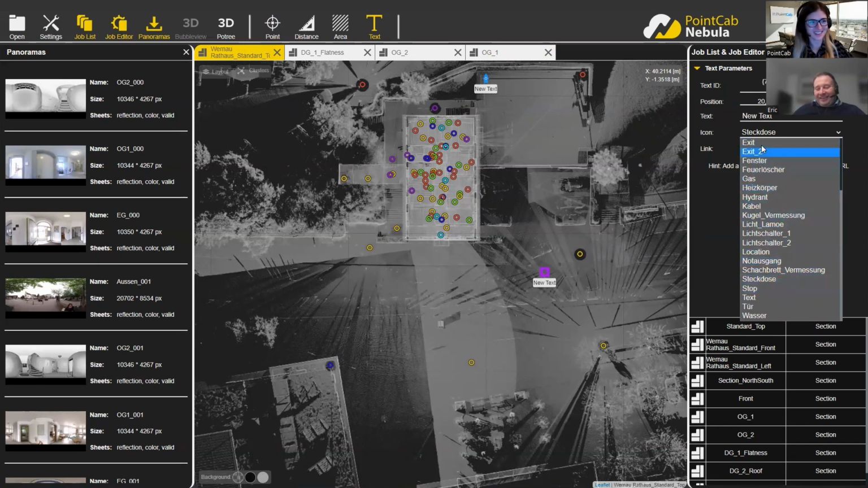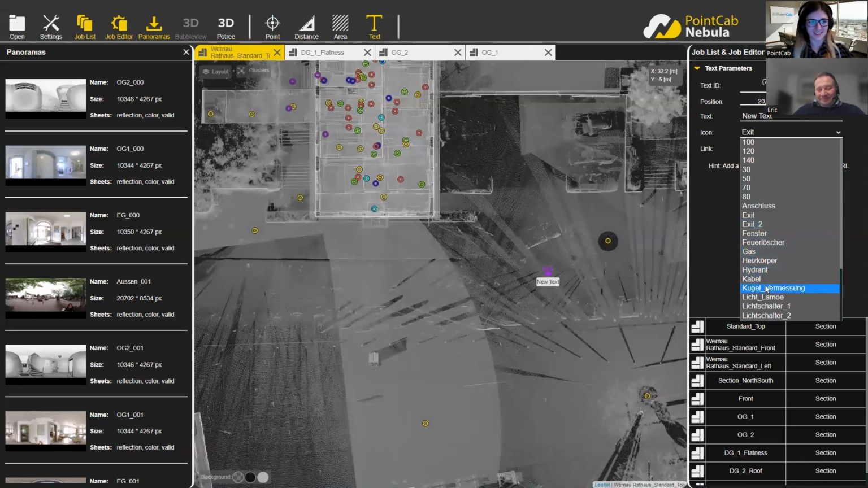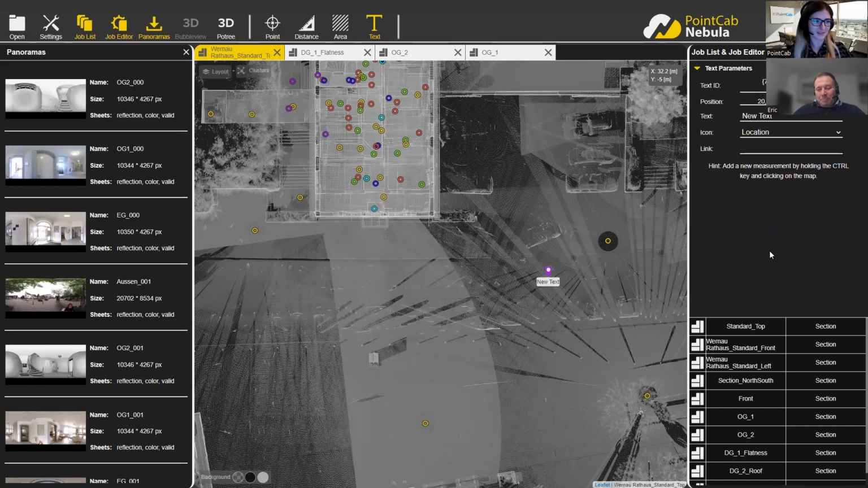The light switch, and I see there's a couple of interesting items. So different symbols can be chosen from this list. Again, I think we need to customize the names for the German and English versions. Yeah, very good. Very practical, I think.